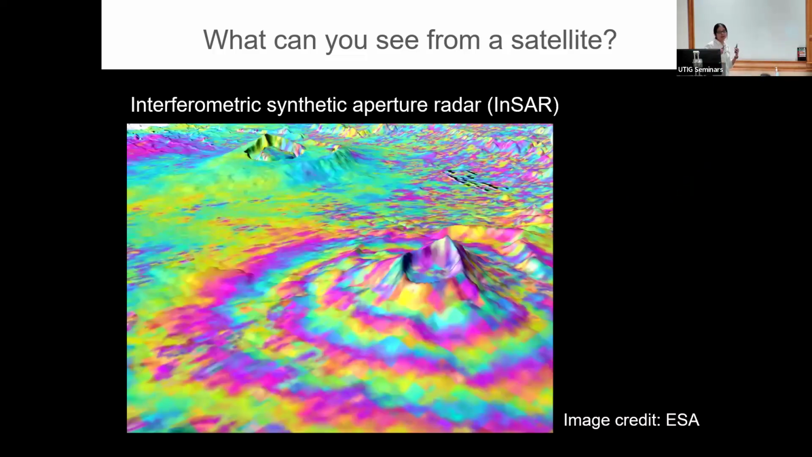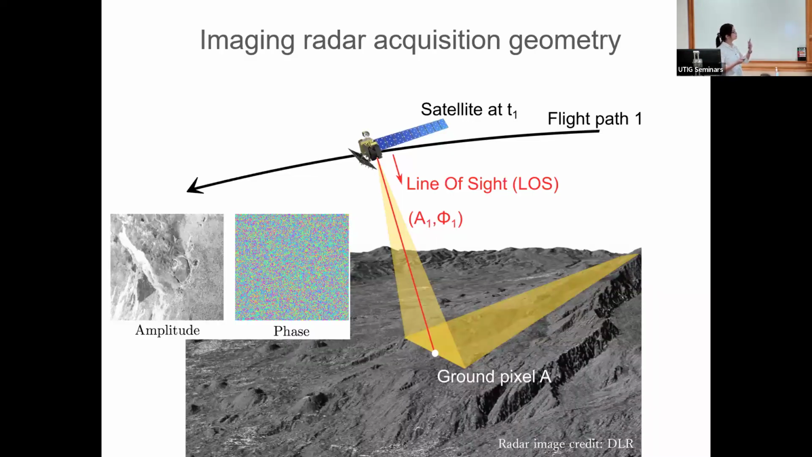And so what I do is different from that. I'm a radar scientist. I often tell people we look at the Earth using fringes, and these fringes can tell you very detailed information about the Earth's surface topography and surface motion. And how does it work? Here I gave you an illustration, right?